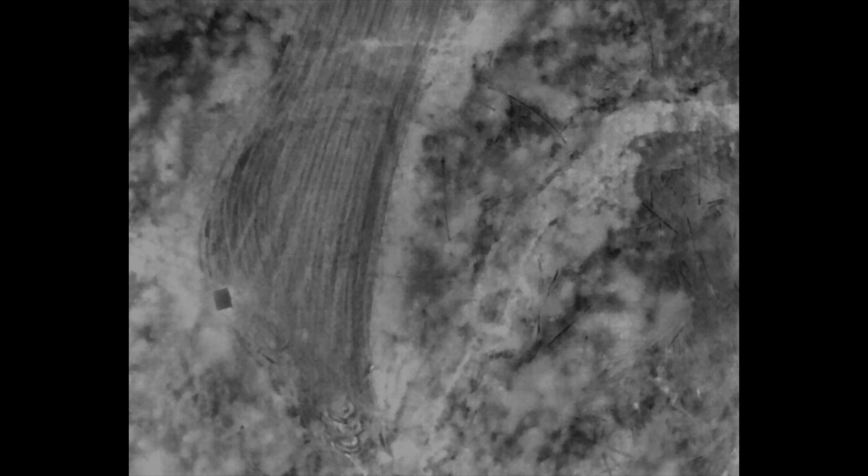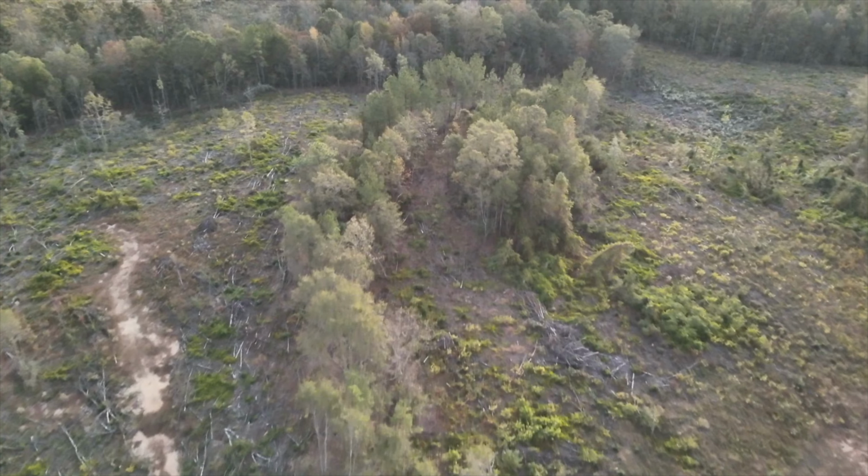Now I've had to change batteries and I've taken off again, and I want you to look. I'm flying right over 1, and I'm looking back north again, and we've got these deer that are in the same cut. We found other deer bedded in the same place earlier. That's our number 1 food plot. And there's the deer. Looks like there's 3 of them in there.